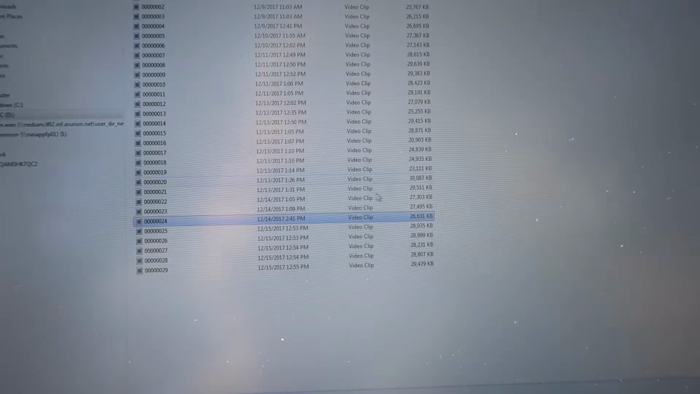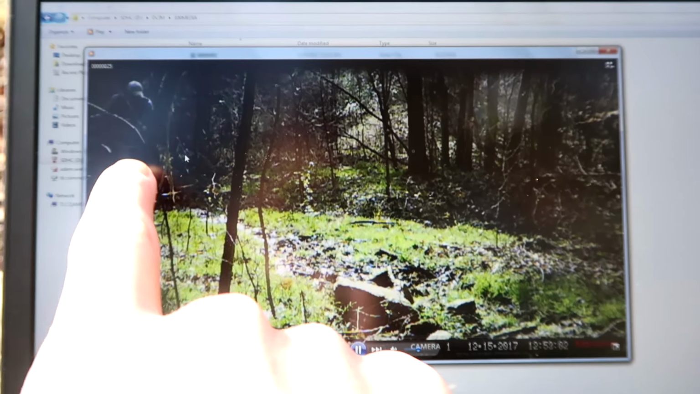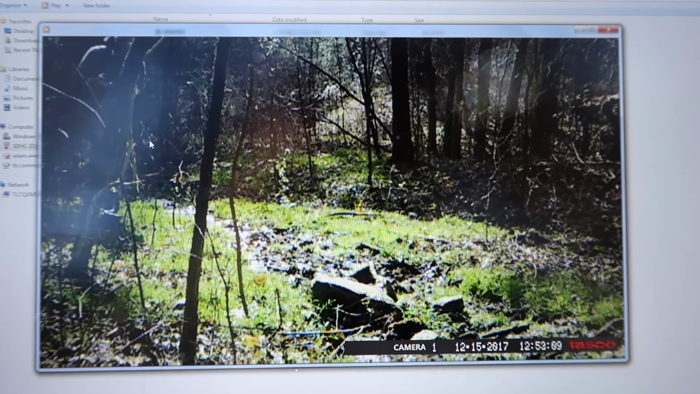Well, we got today at 1 o'clock. Ah, that's going to be me. Ooh, whitetail hunter approaches the camera, smelling a faint whiff of molasses.